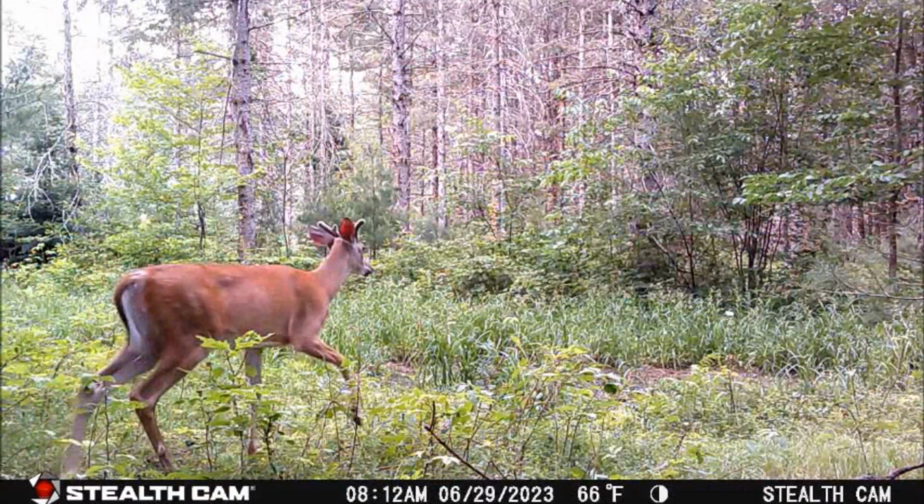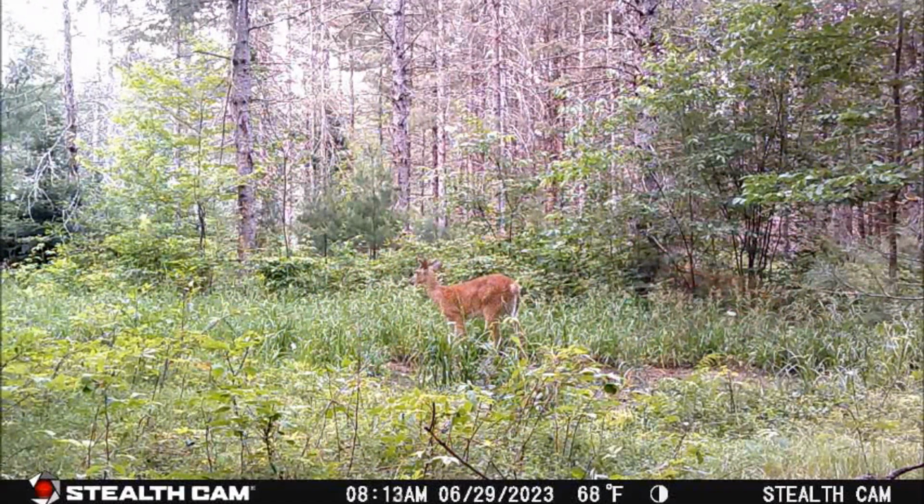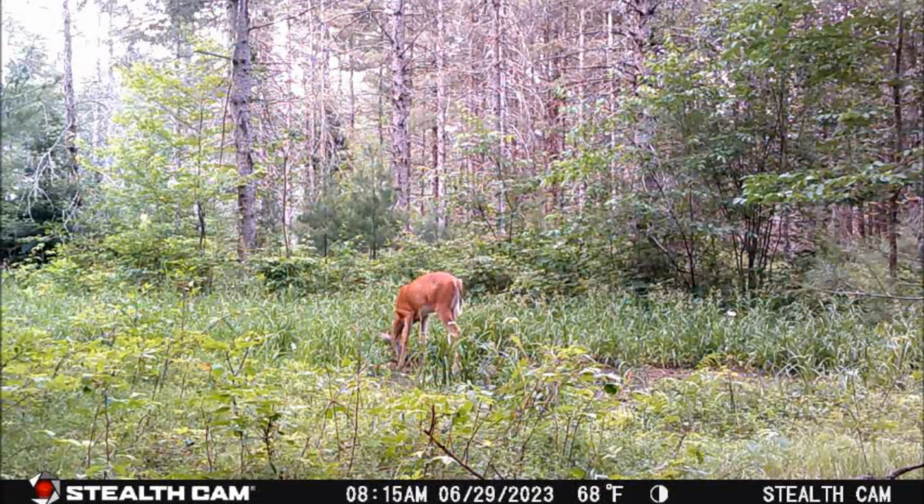About an hour and a half later at 8:12 p.m., this 4-point buck shows up, cautiously checking, on alert as it feeds and drinks, before finally leaving at 8:17 p.m.